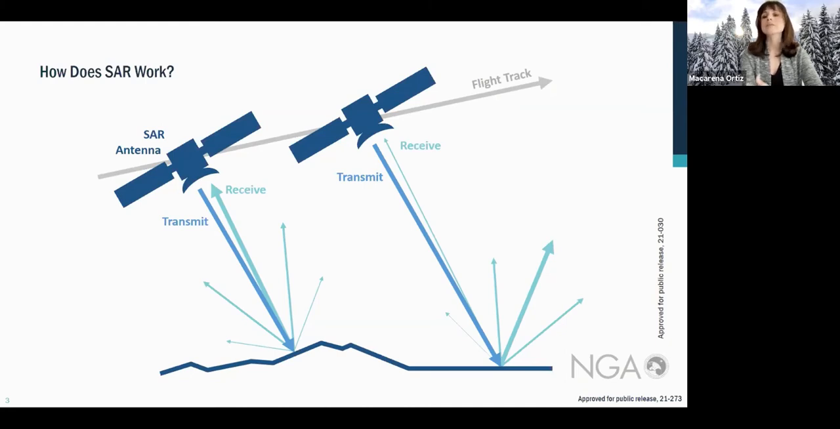This is a very simplified version of how it actually works, so take it with a grain of salt, but this is sort of the main idea. Next slide, please.